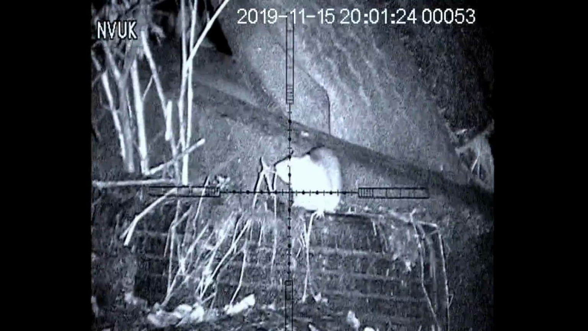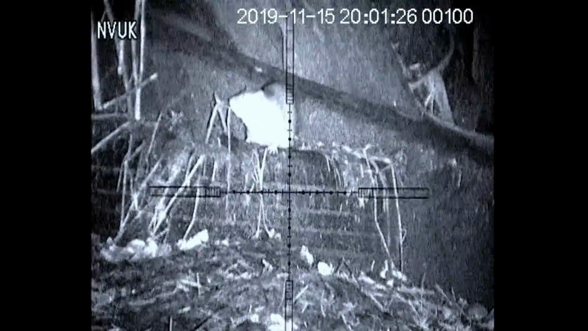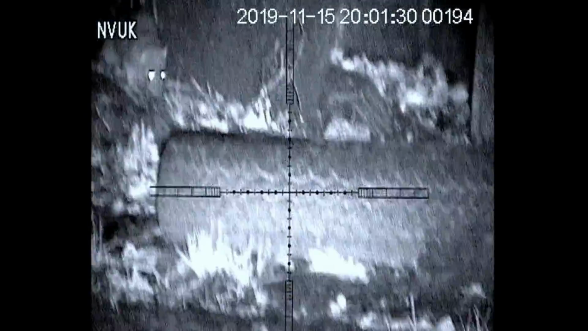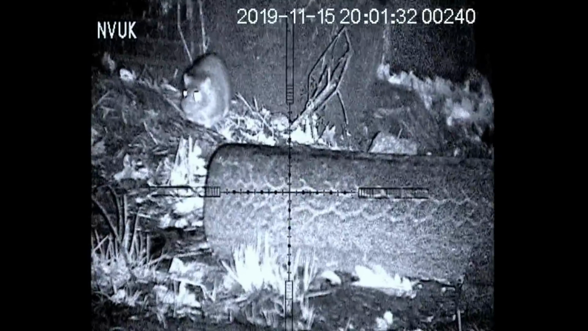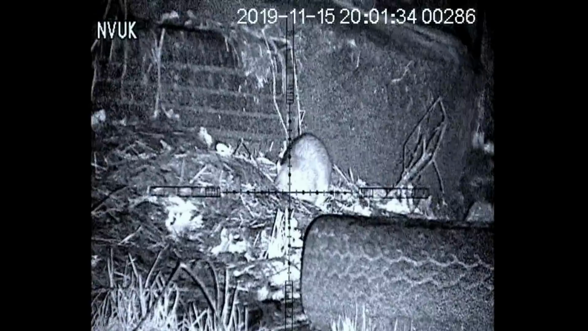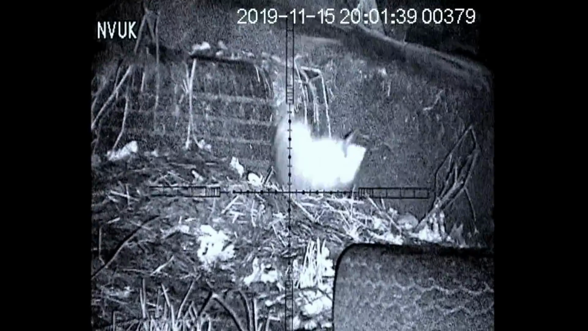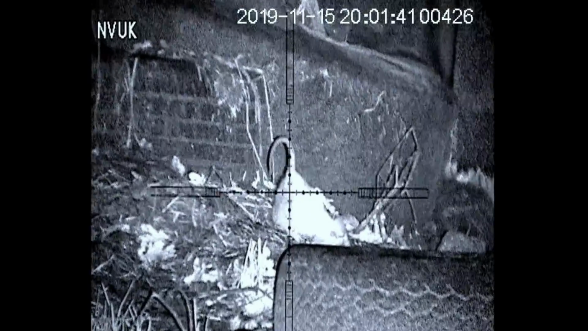I found this rat on top of the car tyre. The footage is white from the reflection from the gate and also off the puddle. He soon decides to come down to give me some better footage. I place the crosshairs on his head and I slowly pull the trigger. A perfect shot and another rat down.